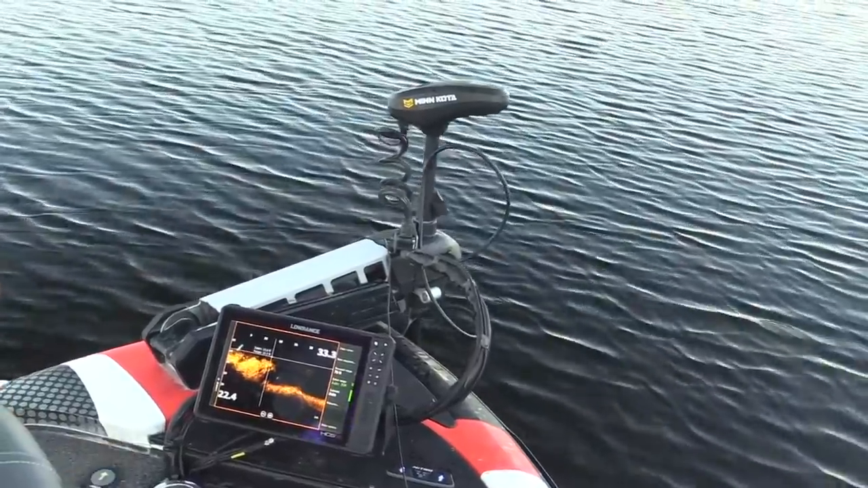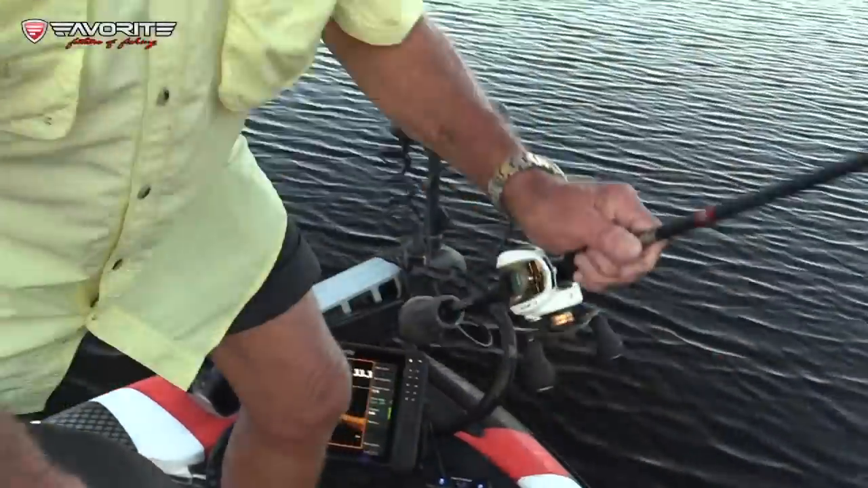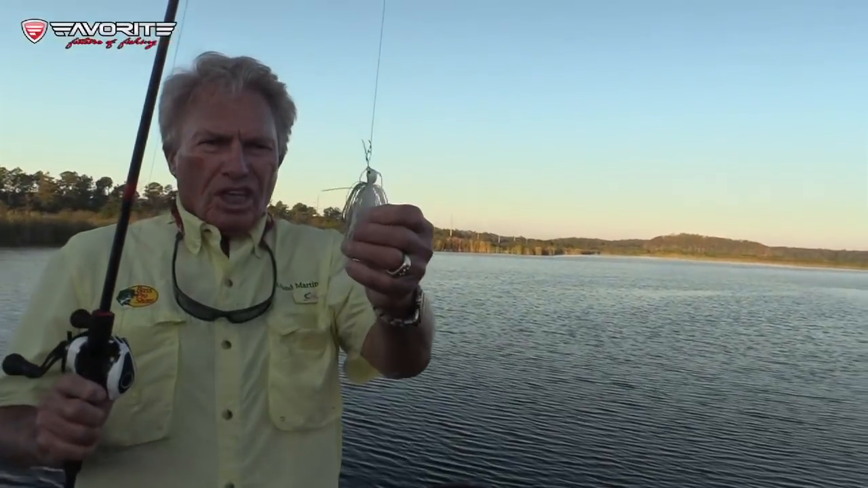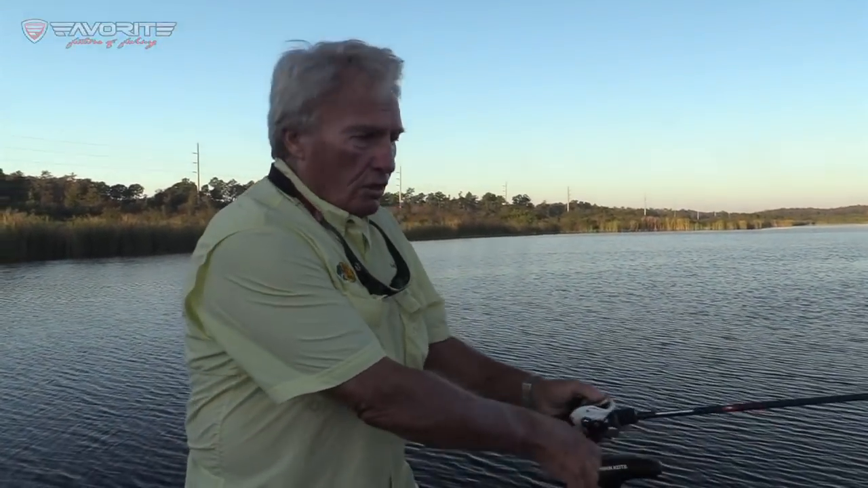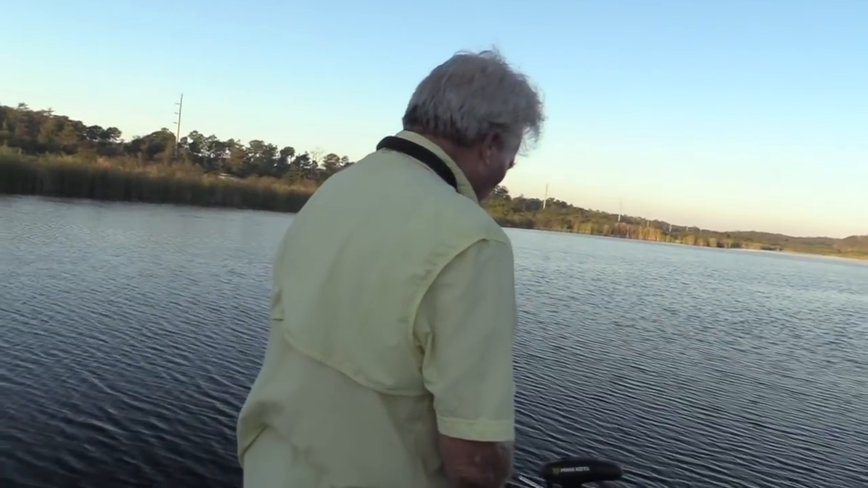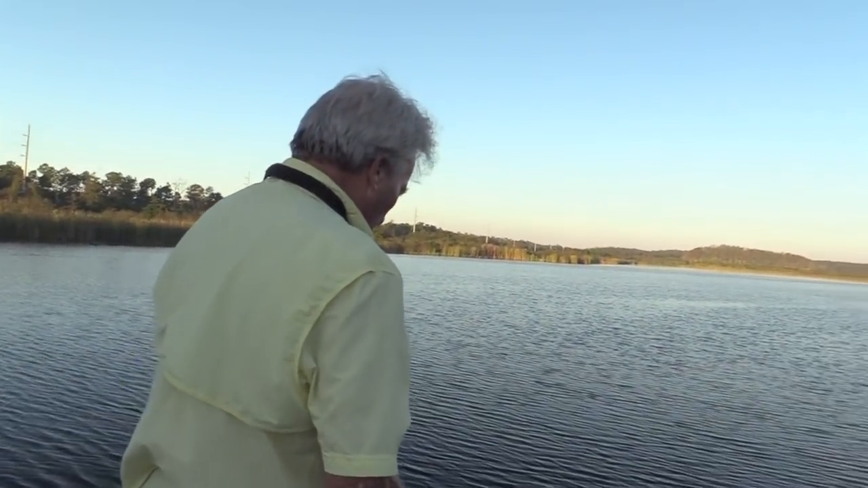I'm going to take this chatterbait to start with, a Jackhammer chatterbait. It's a half ounce chatterbait with a D-shad on it, and whatever I see, I'm just going to throw at that fish. I don't see any fish right now.